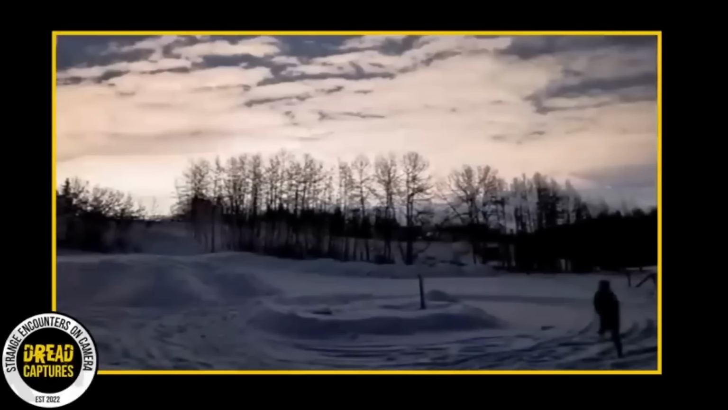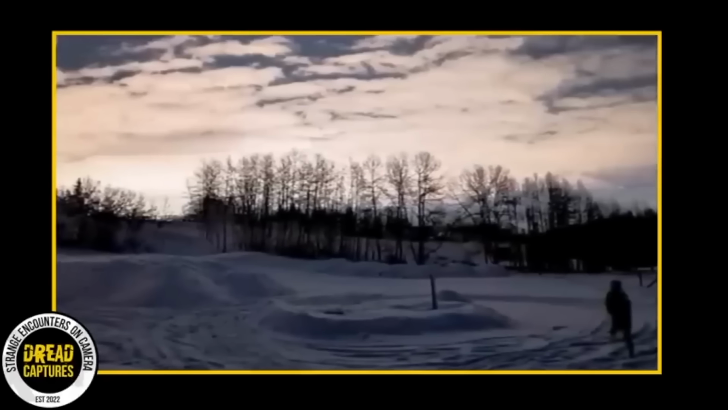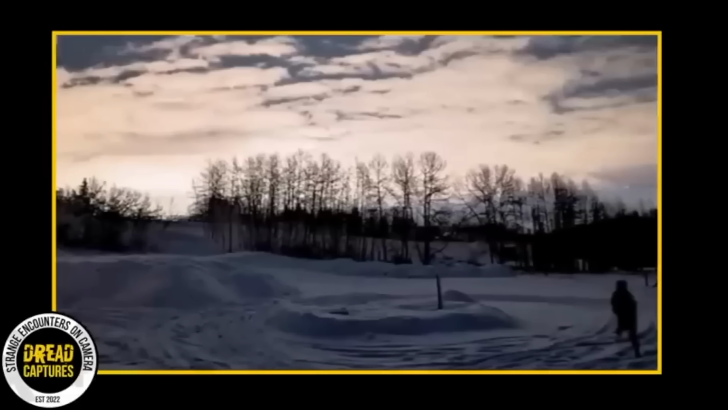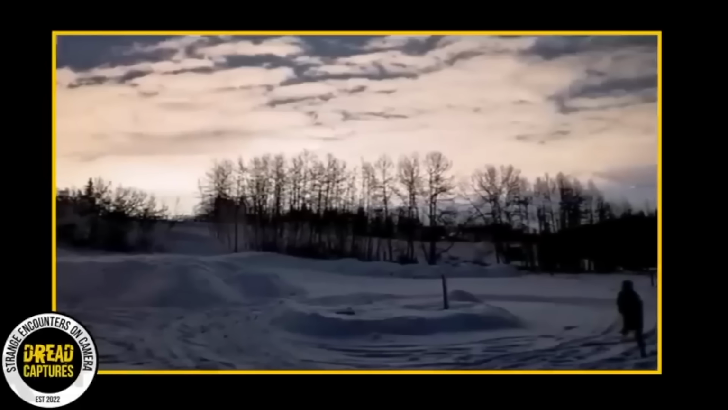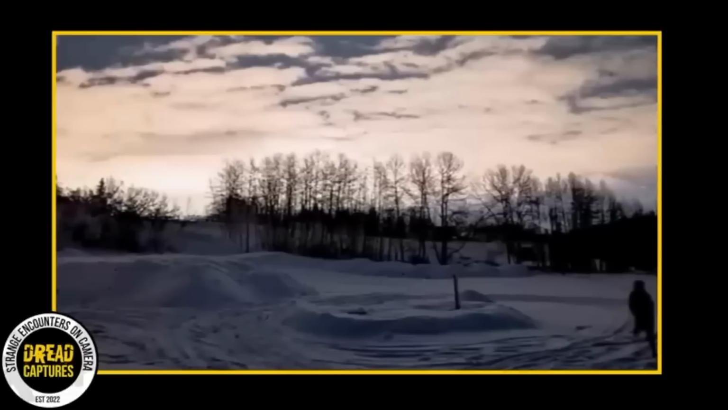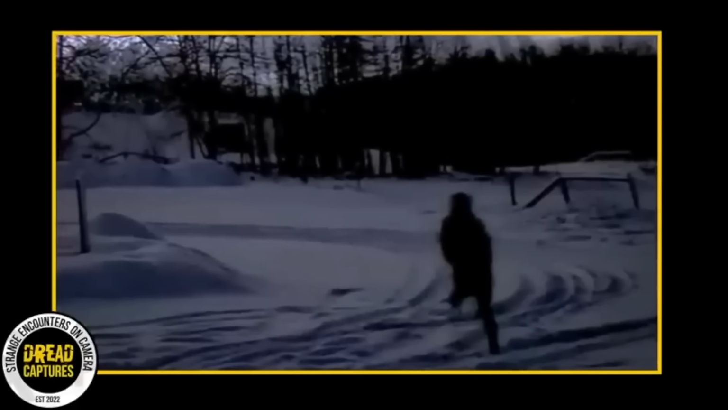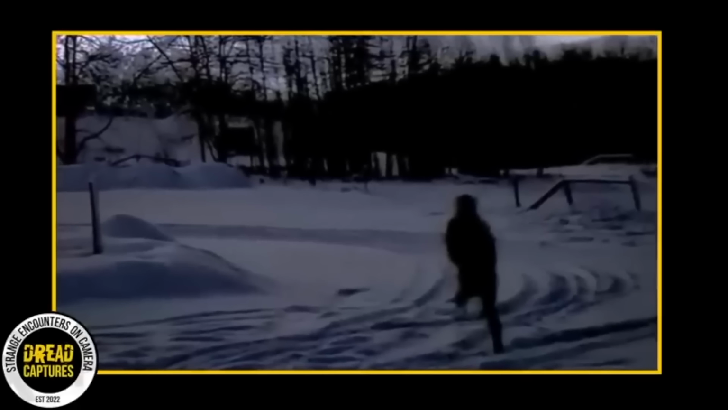In the photo, there's this eerie shadow that seems to pop up out of nowhere. Shivs was all by himself and didn't notice anything odd while he was there. But seeing this spooky figure in the photo afterward really freaked him out and made him hightail it out of there. Now, this peculiar photo has a lot of folks scratching their heads, trying to figure out what's going on.